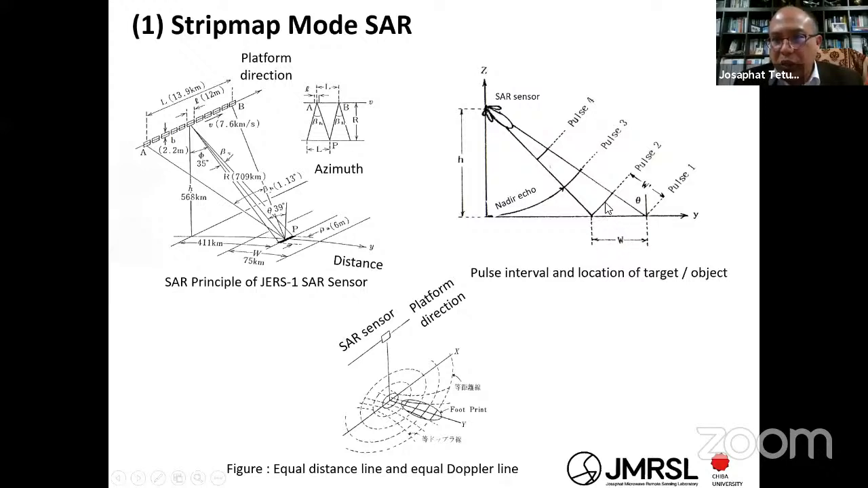If you want to make the image, you must consider this angle, the off-nadir angle, and also this one, we call the Doppler line. Because you must consider that the Doppler line must be the same. So why do we consider the side looking? Because in the side looking direction, the Doppler frequency is almost the same.